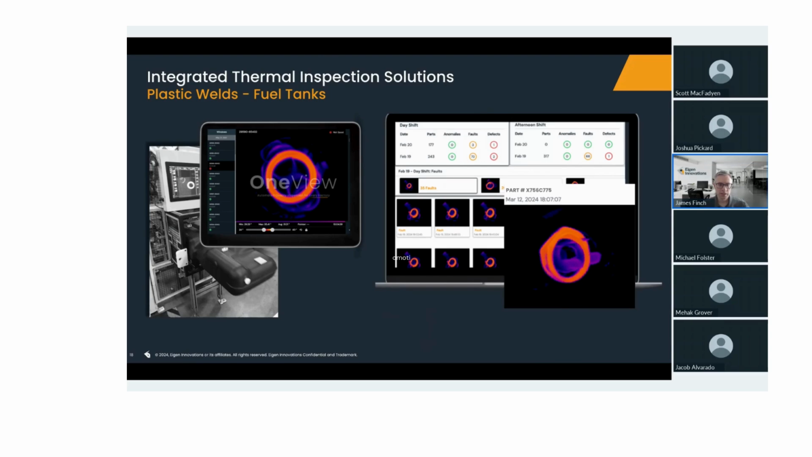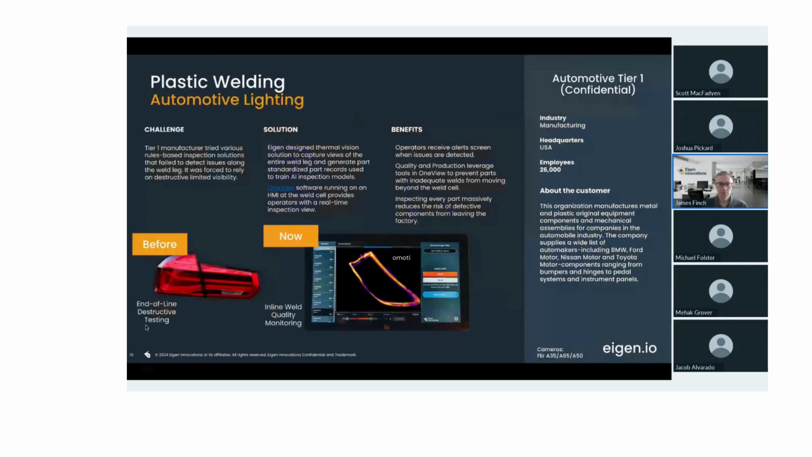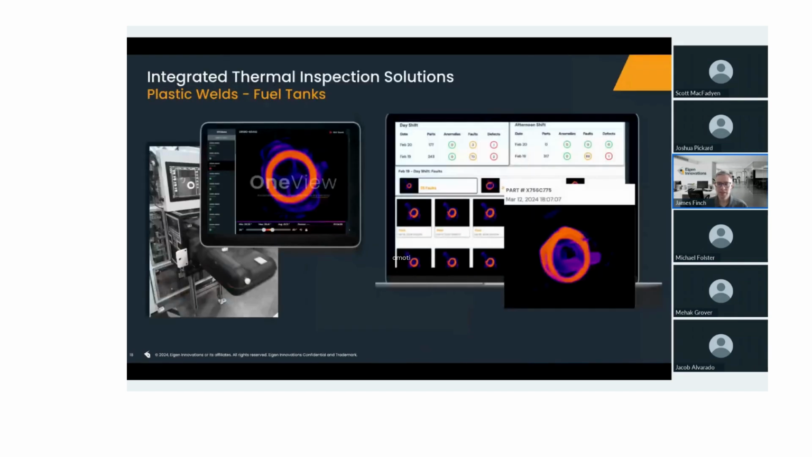So before I go into the lighting example, a quick snapshot of what this actually looks like in our platform. So the operator experience, Josh gave you a tour of the cloud platform earlier, and really that's what's shown here on the right-hand side, where you see a daily dashboard with anomalies, faults, and defects from production over the last 24 hours, and then a quick view to all of the defects or faults that were identified in that period.